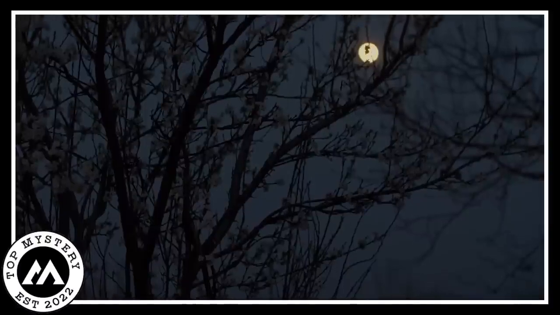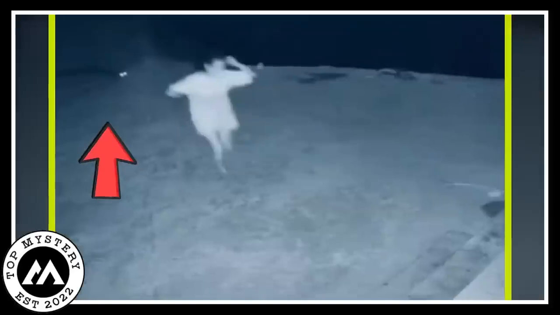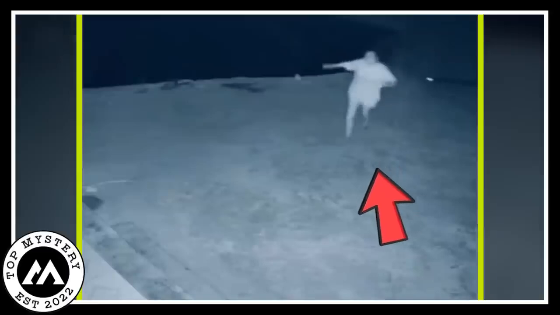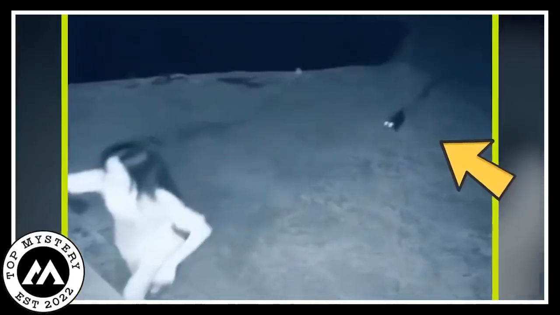In the dark night, a spooky video showed a girl running away from a strange creature. The creature looked like a dark cloud with glowing eyes, moving mysteriously on the ground. The girl was really scared, running away, but the creepy creature followed her, making it all very strange. Nobody knew why this was happening.